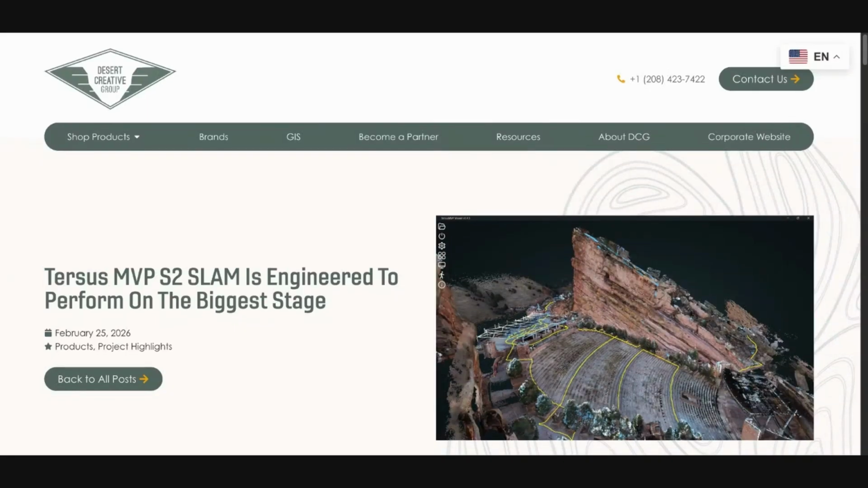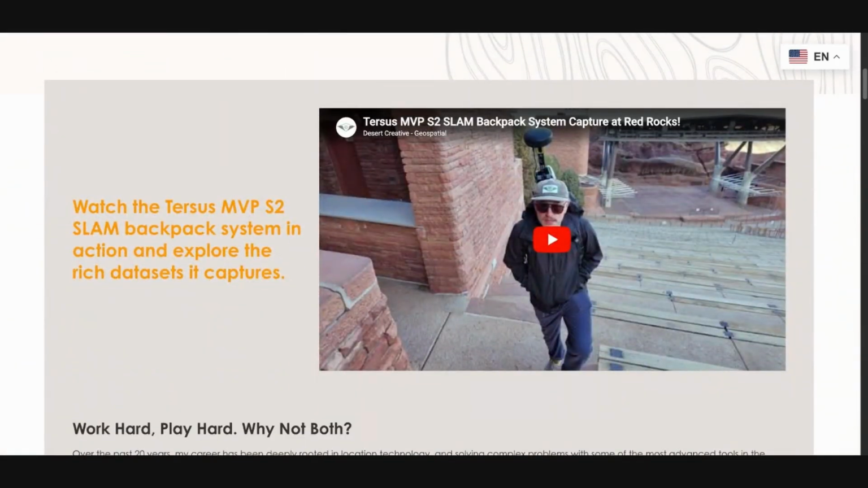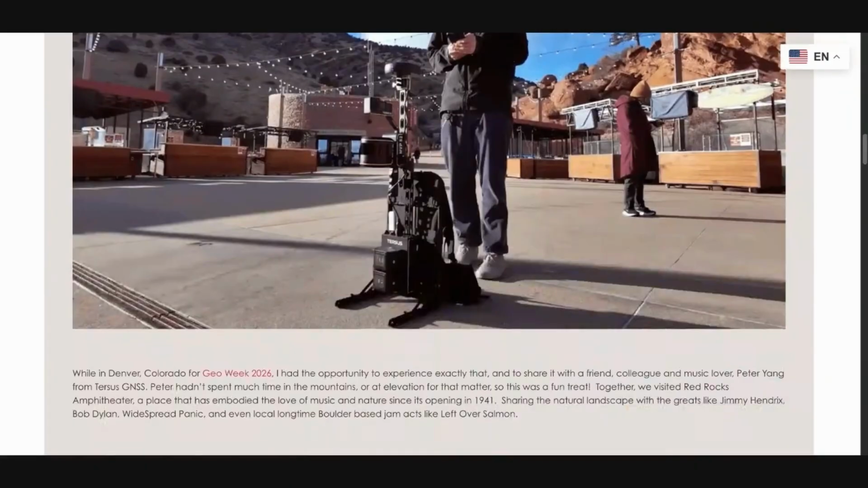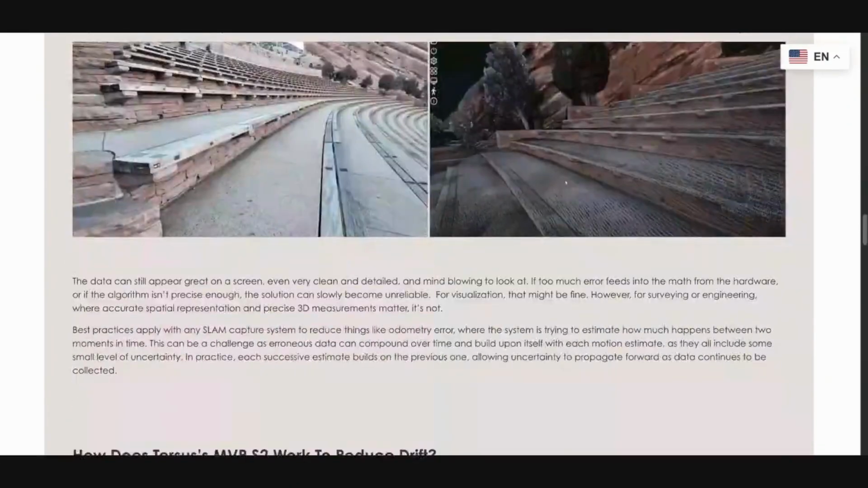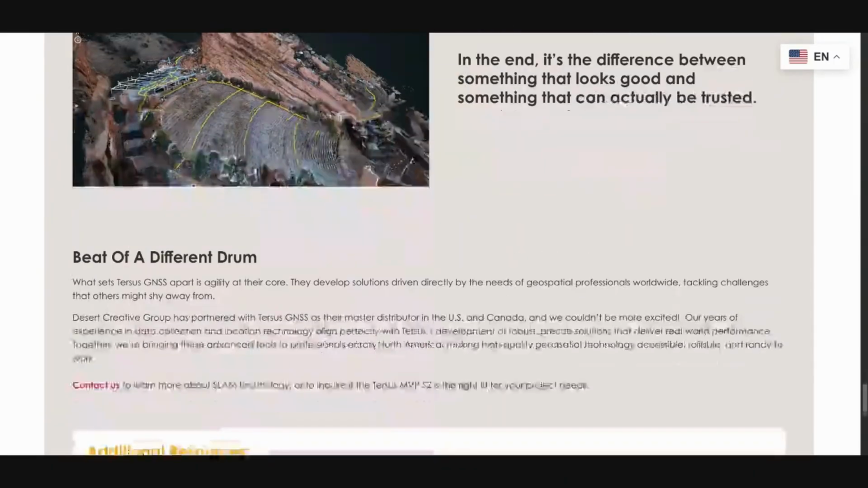So if you go to our website, geospatial.desertcreativegroup.com, and come over to our resources tab, you'll see we have a full write-up, as well as, I think, a 10 to 15 minute video of the whole process from capture to processing to showing the data, and how we captured the data and some value of the S2 during the capture. So this robust data set is available if you'd like to see it and check it out. Happy to share that with you.